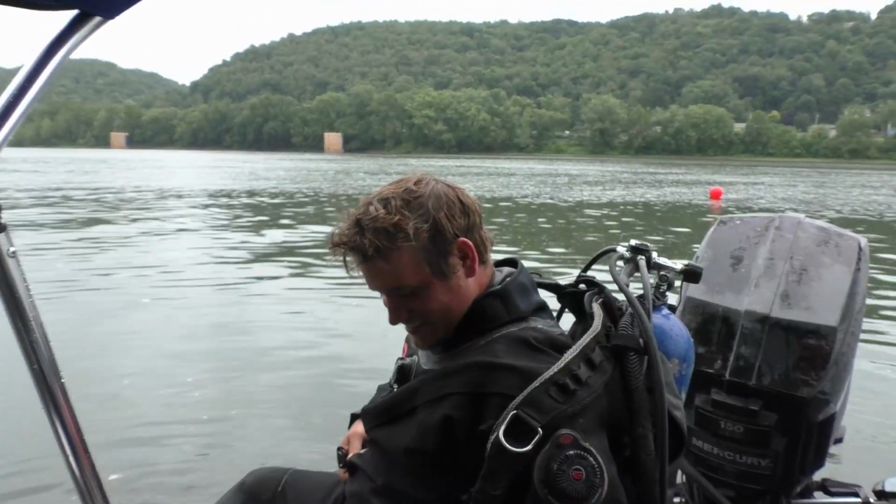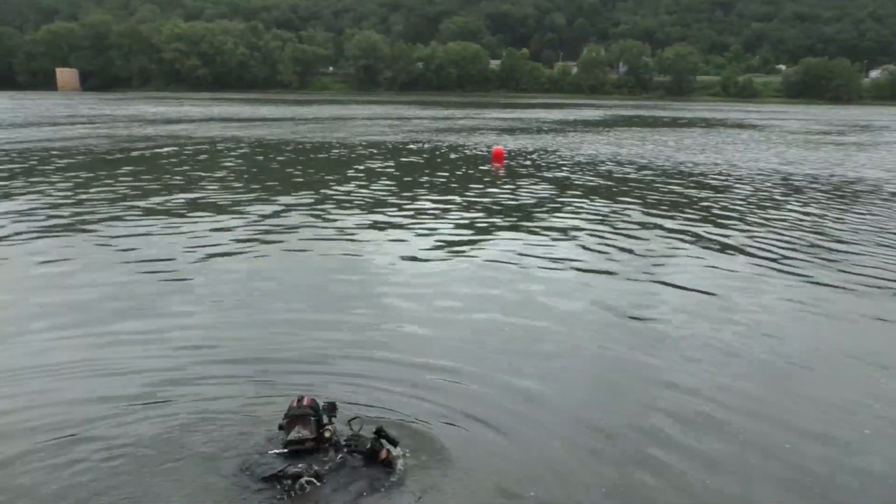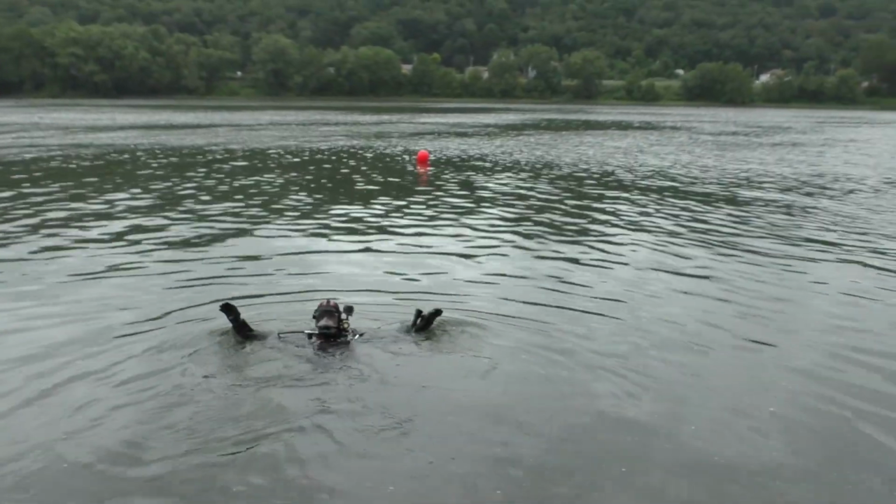Exactly. All right, luckily there's no current, and he's heading out to that buoy right now. Not a very far swim, about 30 feet deep. Water is clear enough to see everything we need to see, so he'll be able to clear the car and figure out what it is pretty quick.